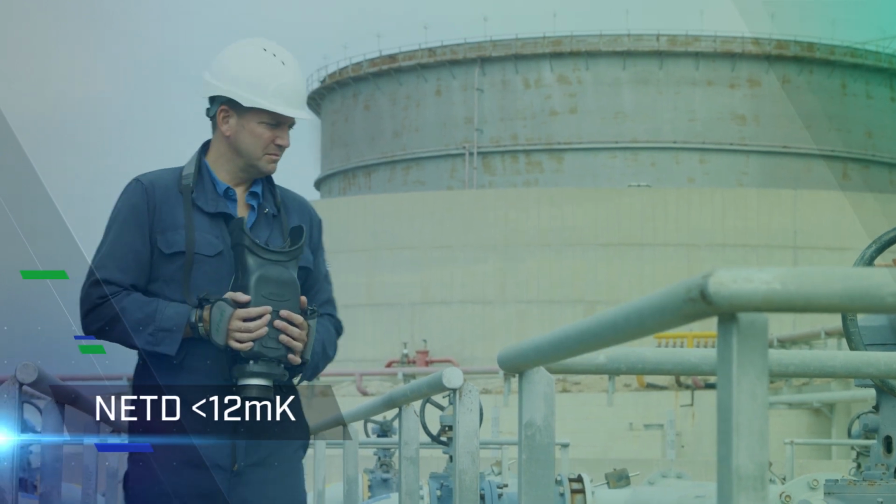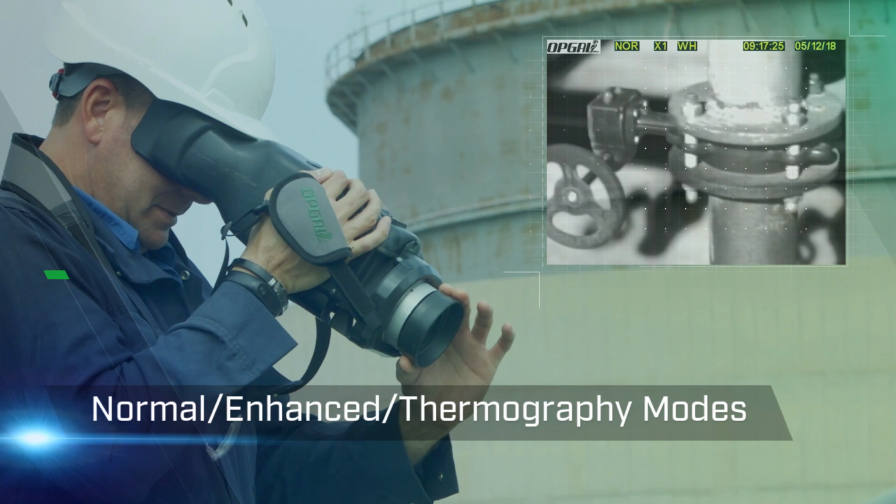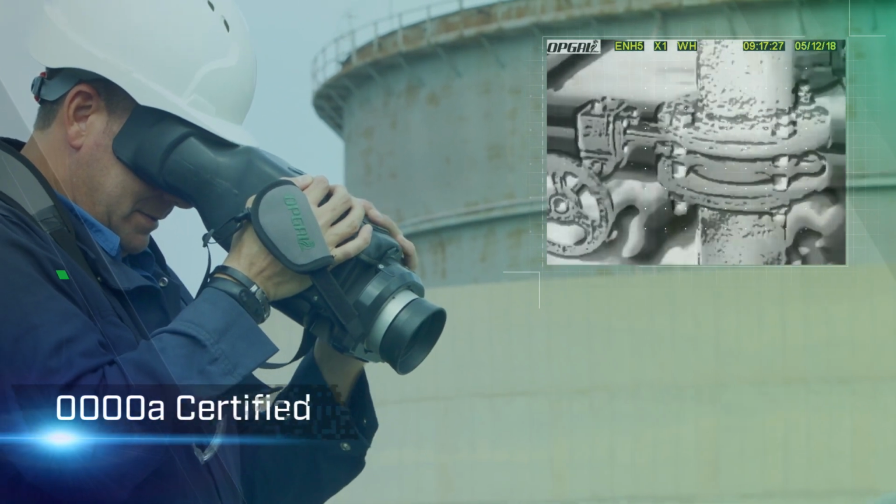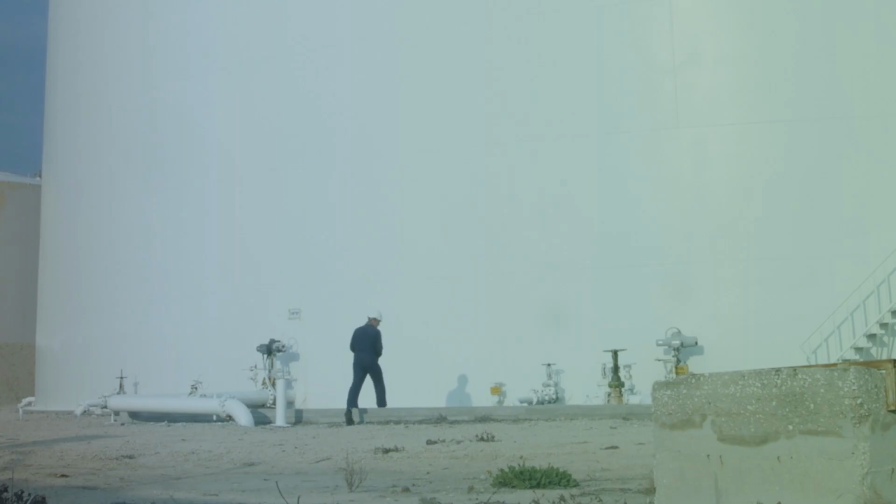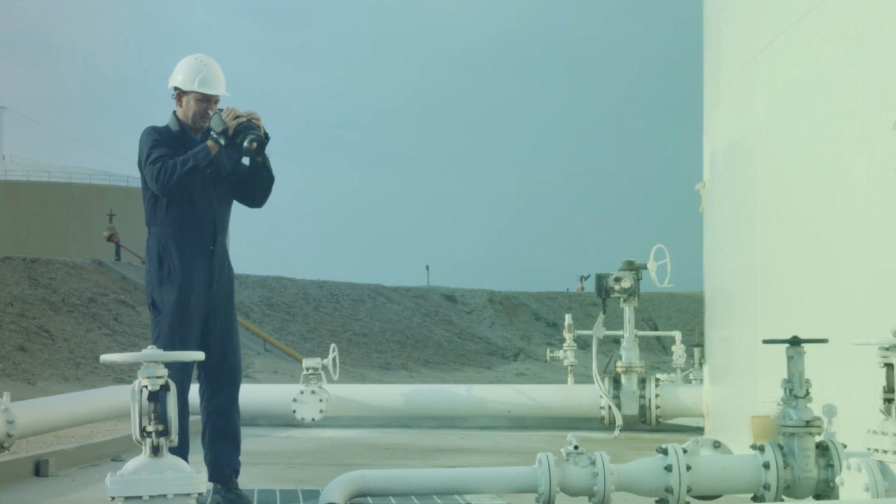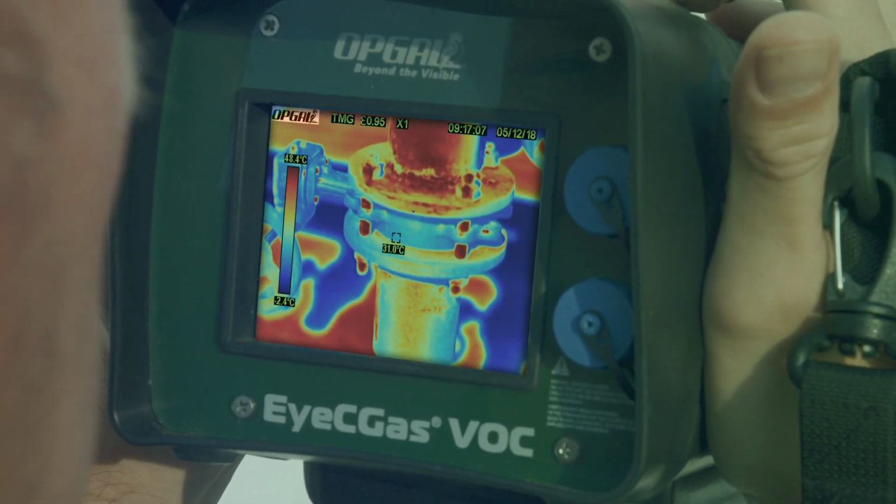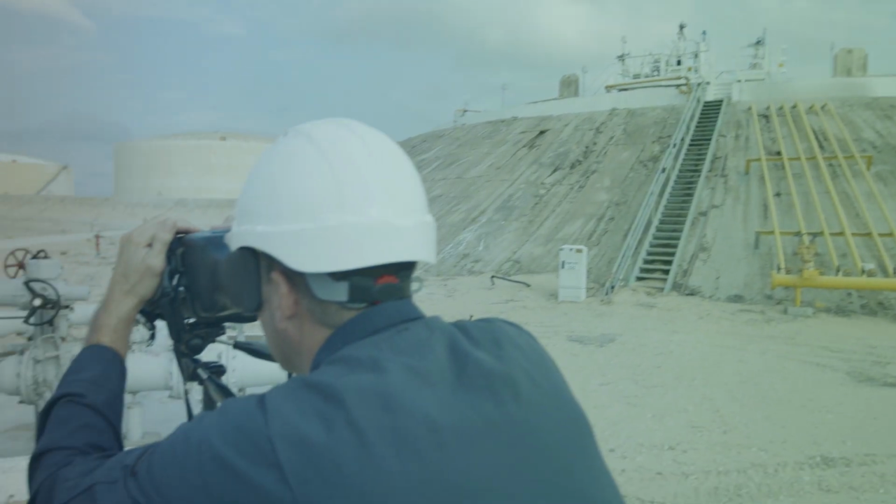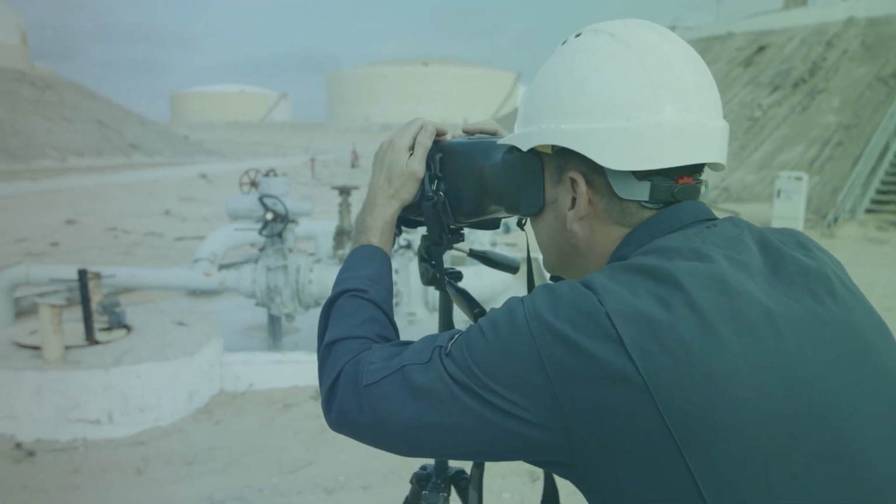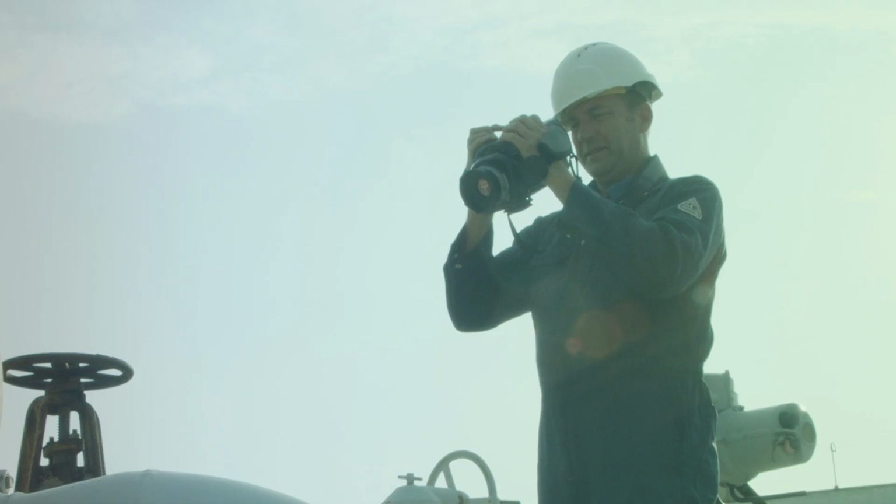Accuracy is crucial. EyeCGas 2.0 utilizes proprietary algorithms that make it the world's most sensitive OGI camera. With a new thermography mode, EyeCGas 2.0 allows accurate temperature measurement, along with multiple color palettes for enhanced viewing. Reliable VOC gas detection is crucial. Whatever the challenge, now you can work safer, smarter, and more connected.